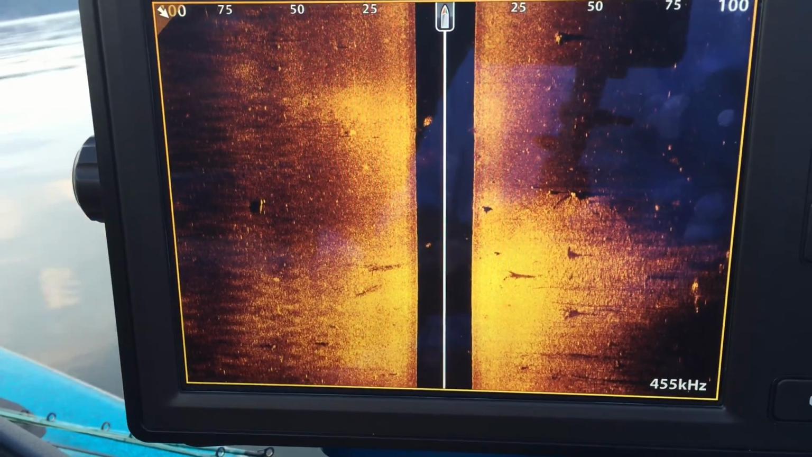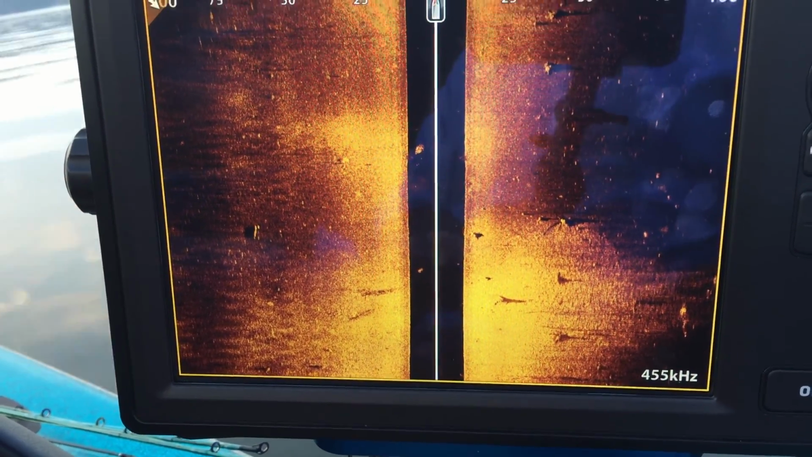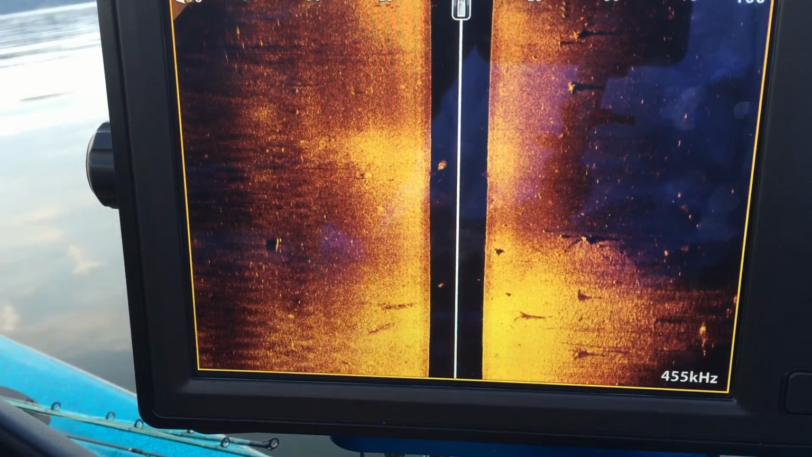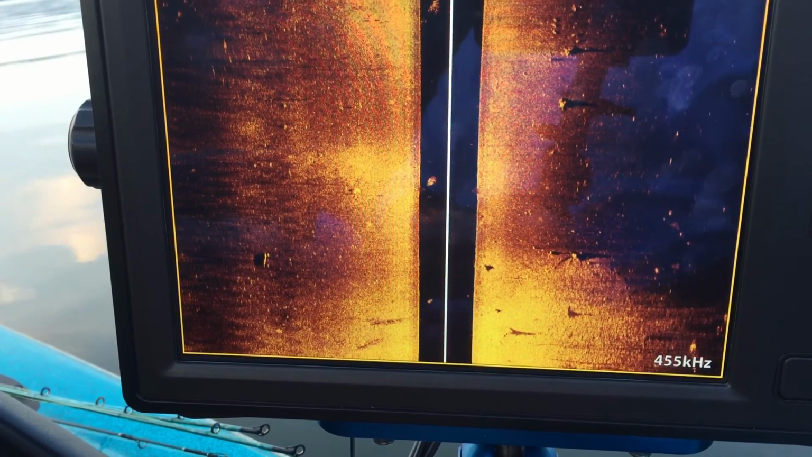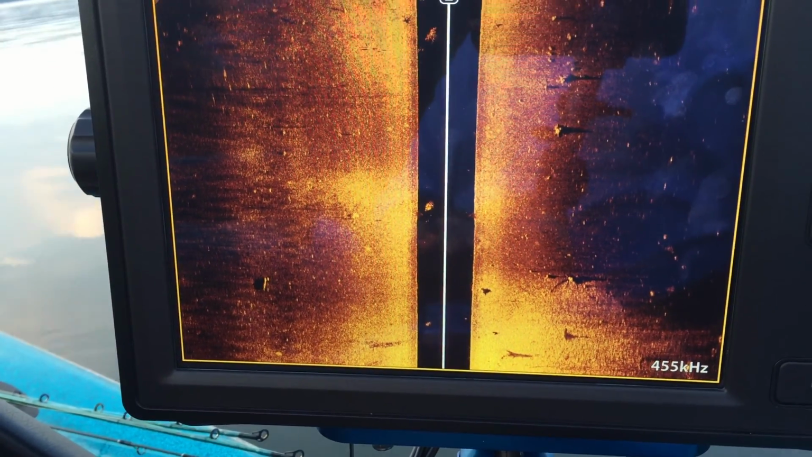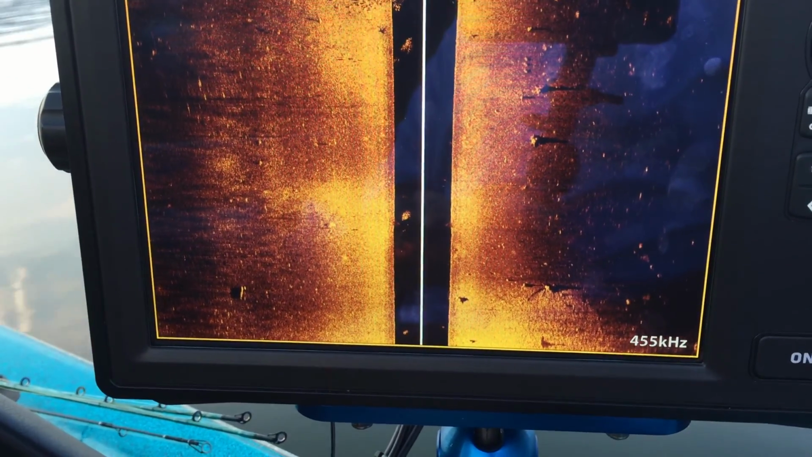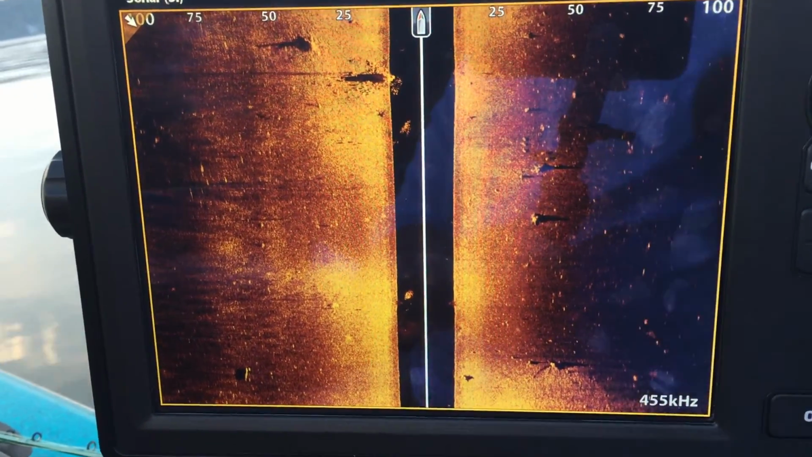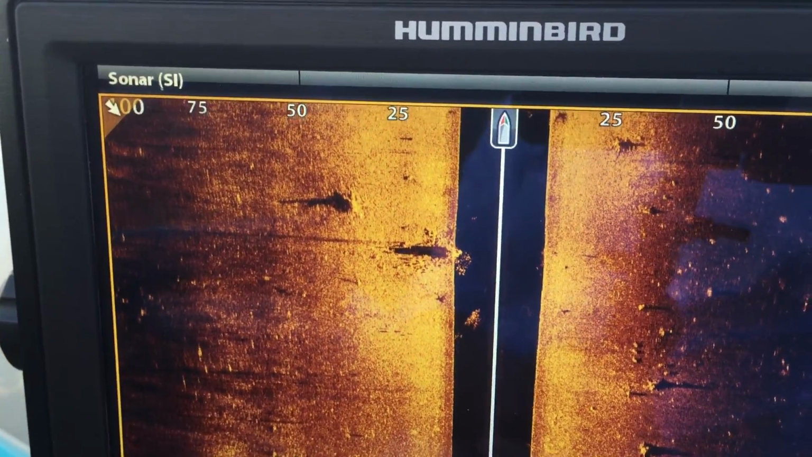So let's just continue to idle through here, see what else there is that we might be interested in. Okay, there's a little wad of fish, or bait fish at least, hanging over the top of that brush pile. And there's another brush pile, as you can see right there. Okay, there's a couple of brush piles.